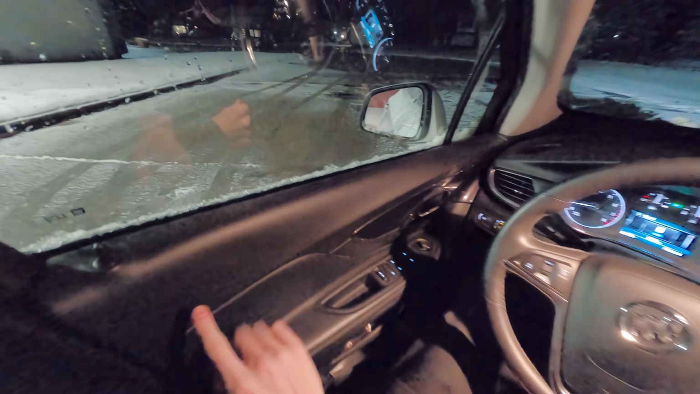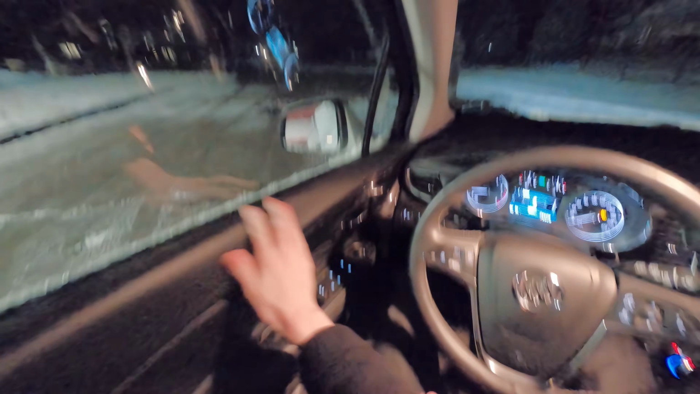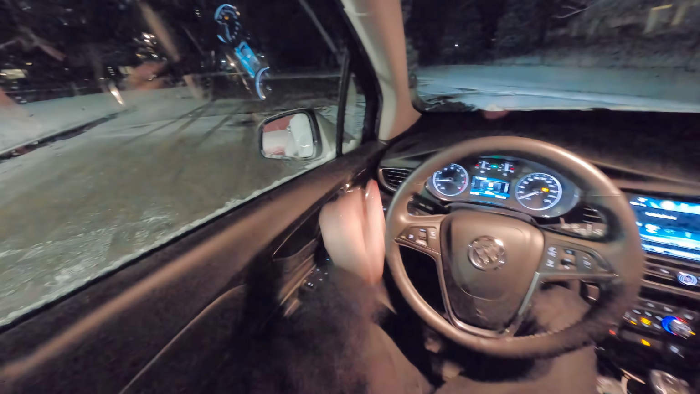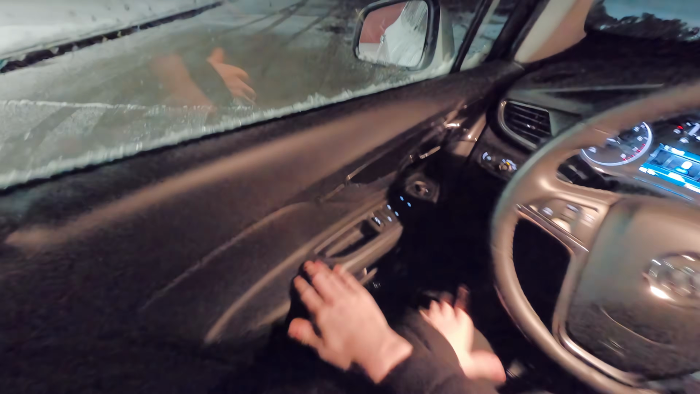Forgive me for that. But in other notes, we've got probably the hardest soft touch material I've ever felt up here, but it is still soft touch and it is still nice. It's not scratchy or anything. It's comfortable if you're one of those people that likes to rest their arm up here. Down here, this is some harder, scratchier plastic that leads into the door bin, which is fine because I don't want to scuff up leather on a door card.